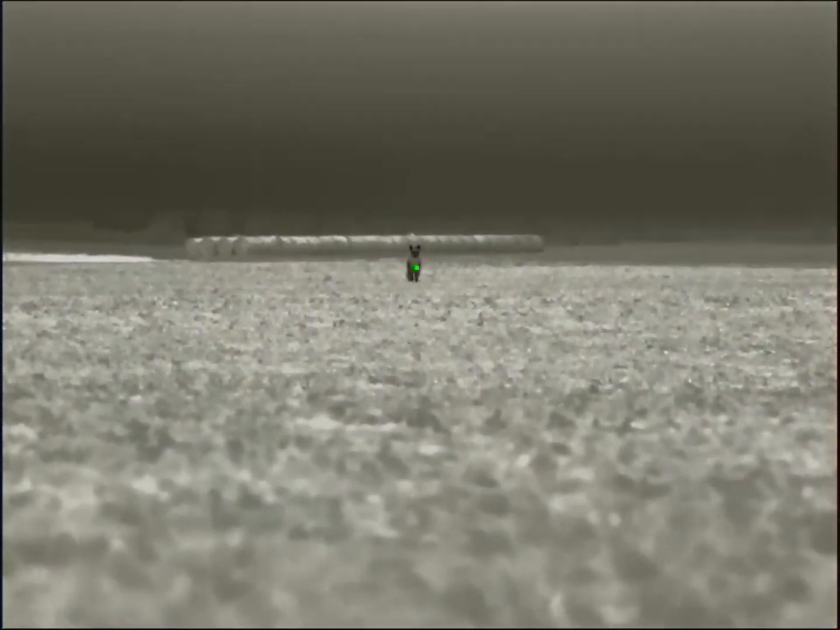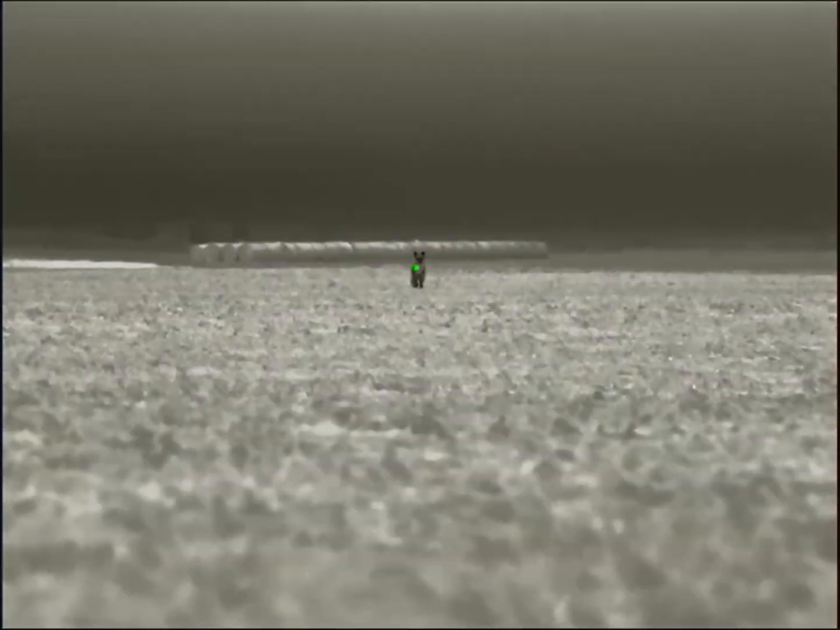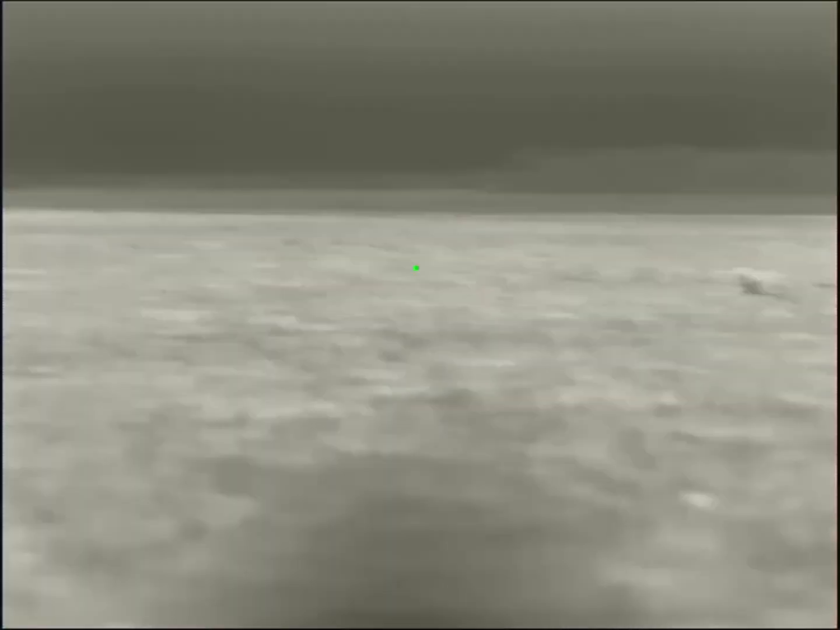You can see him a little flustered there. Here's a slow-mo of that shot. You can see I hit him a bit low, but he went straight down. So back to the other two.